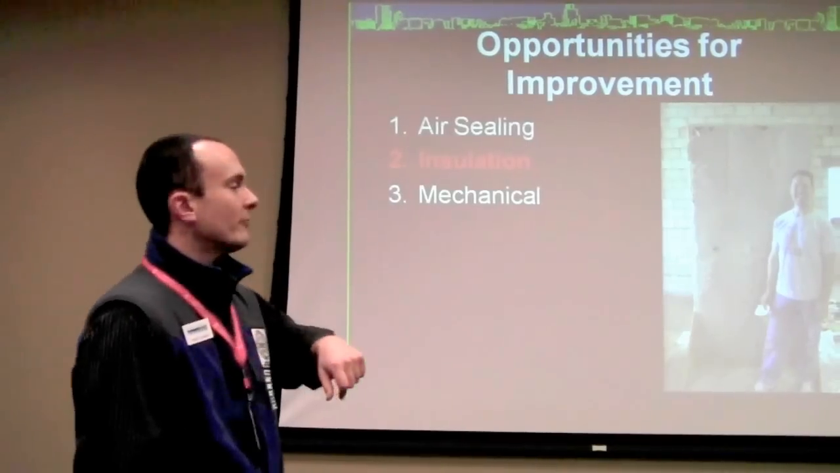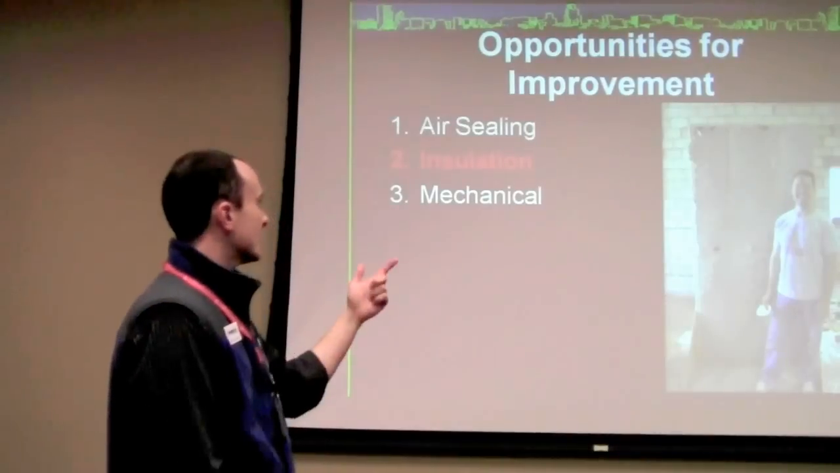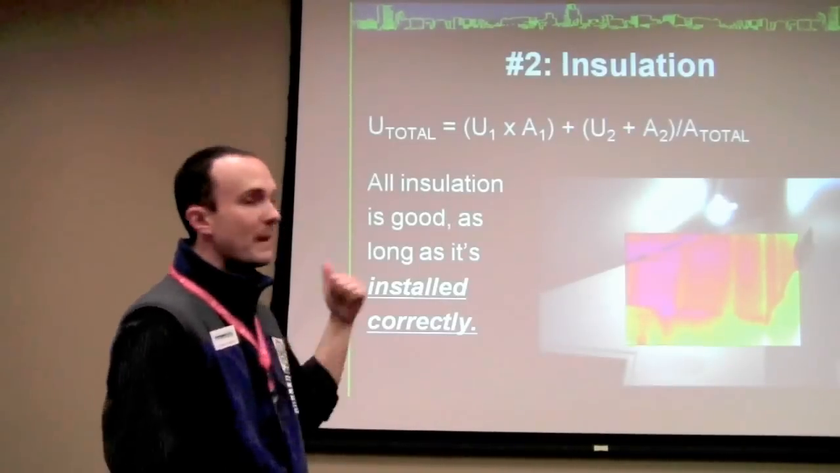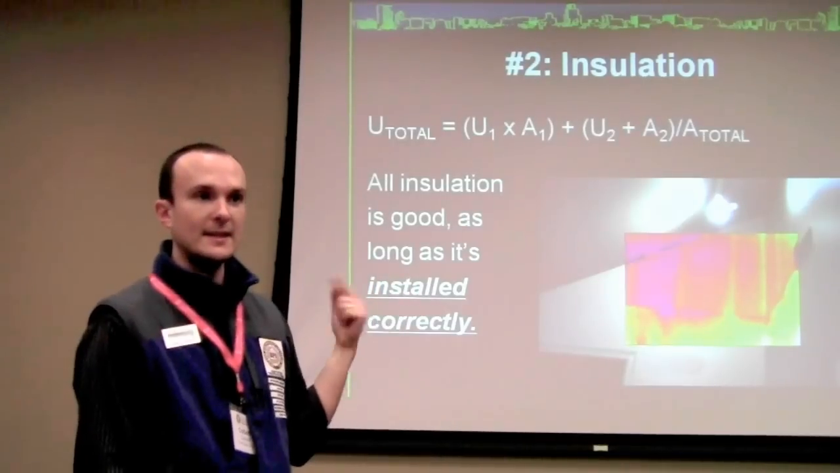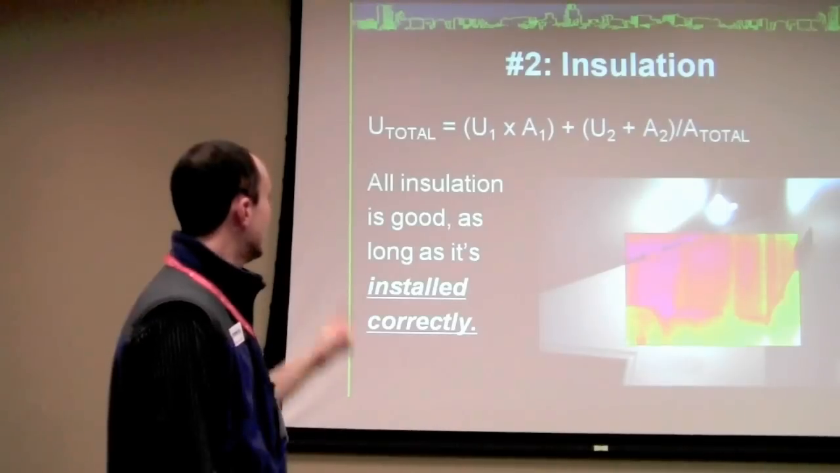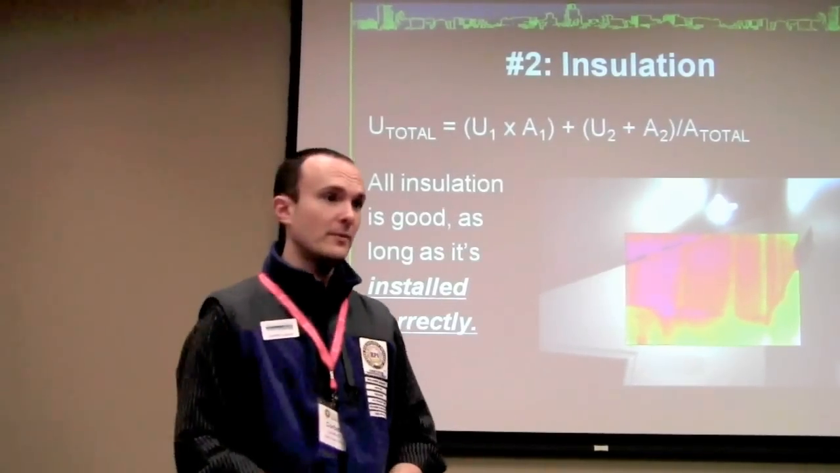Okay, number two opportunity for improvement is insulation. After we've hit all the air sealing, we hit the insulation. This is one of our students who's just sent back to that wall. So there's math, right? And you guys are all professionals. You should know that there is math. You don't have to know how to do that necessarily unless you're an insulation contractor, in which case you should definitely understand that. What the math says is that it's all good as long as it's done right, right?